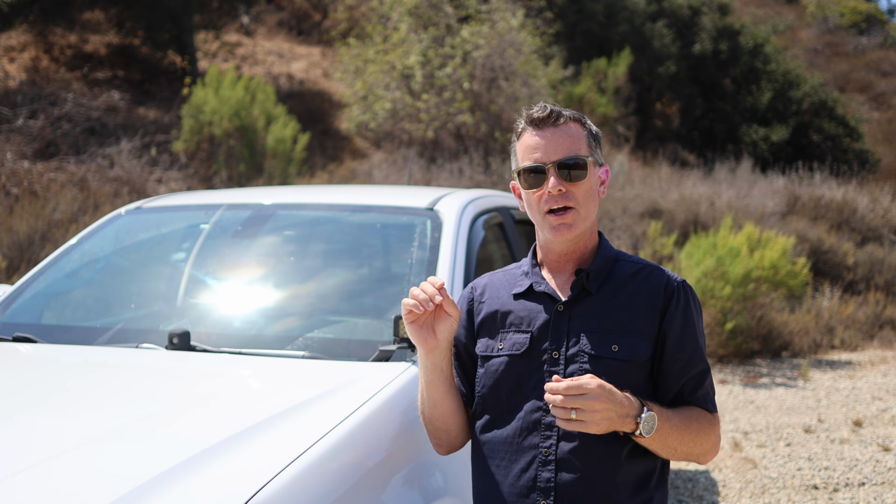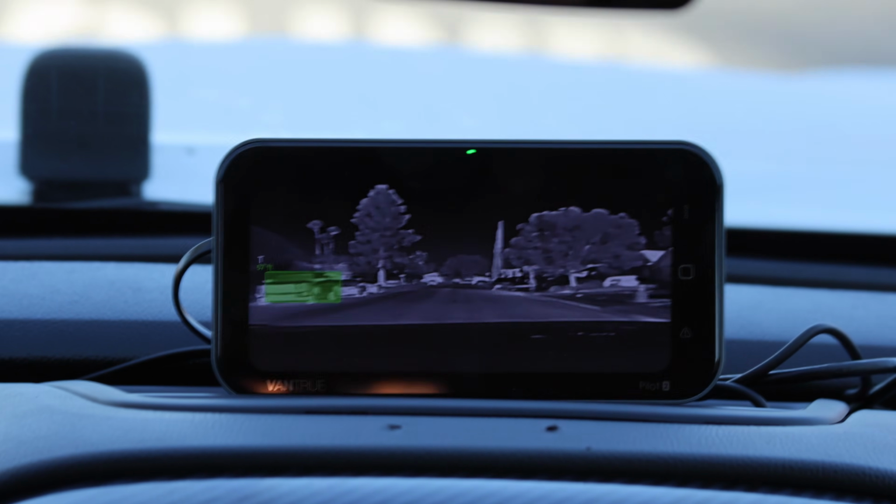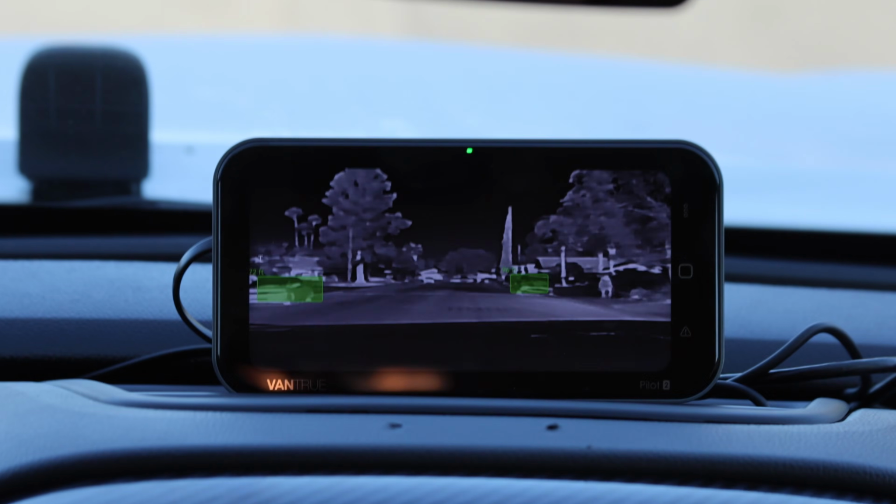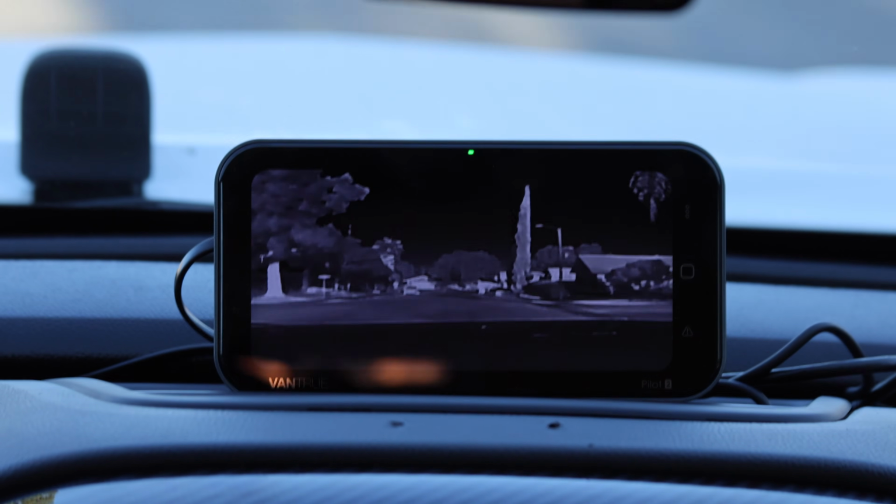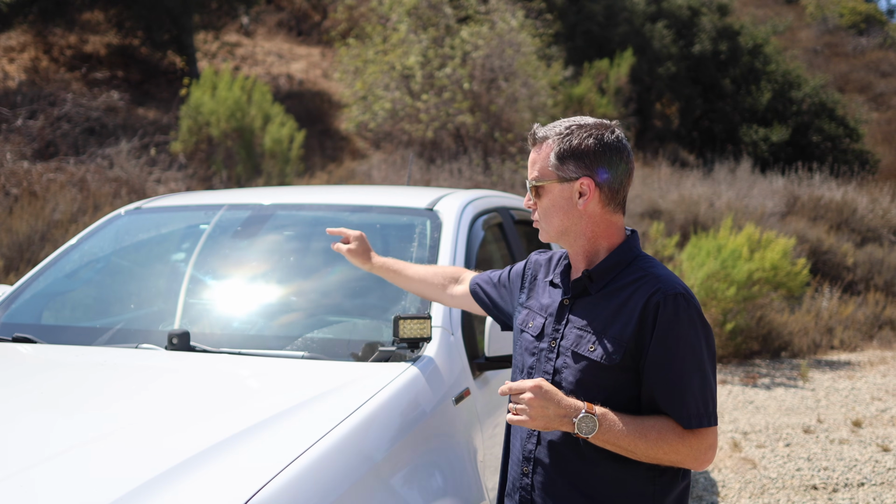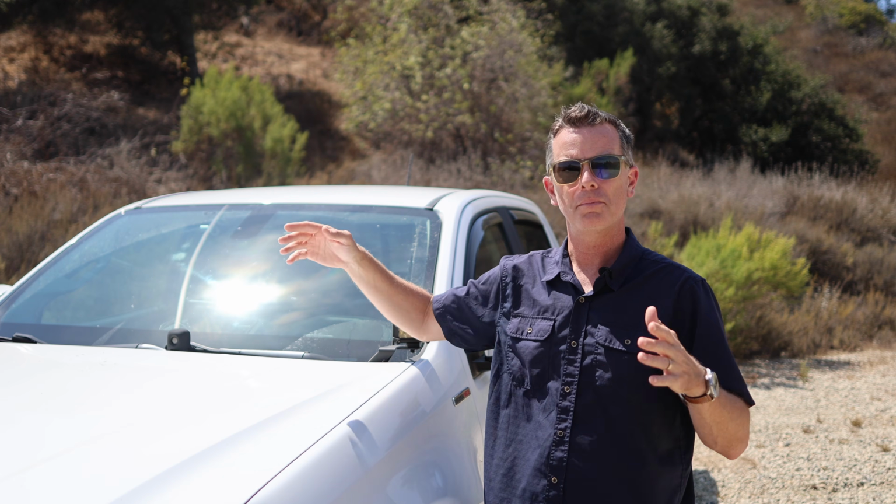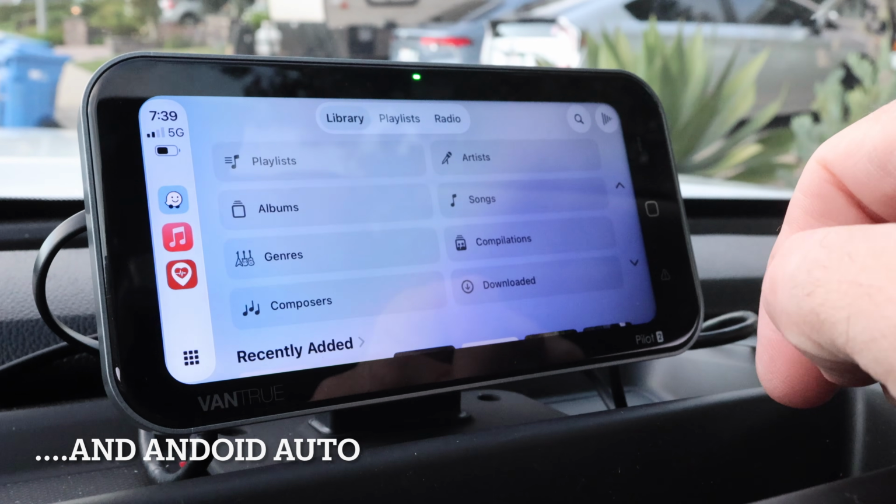So it can actually calculate distance to how far things are in front of you and alert you if that thing is a threat on the little screen that's mounted on my dash. So not only is it a dash camera, it's a safety feature, and that'll show you live what's going on in front of you, showing you things you can't see. And that little screen, if you've got a car that doesn't have CarPlay, also comes packed with CarPlay. So this is a pretty action-packed system.